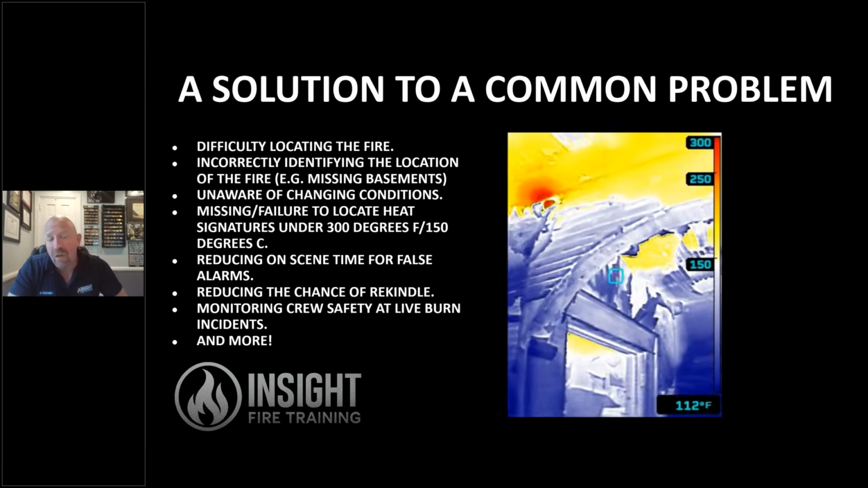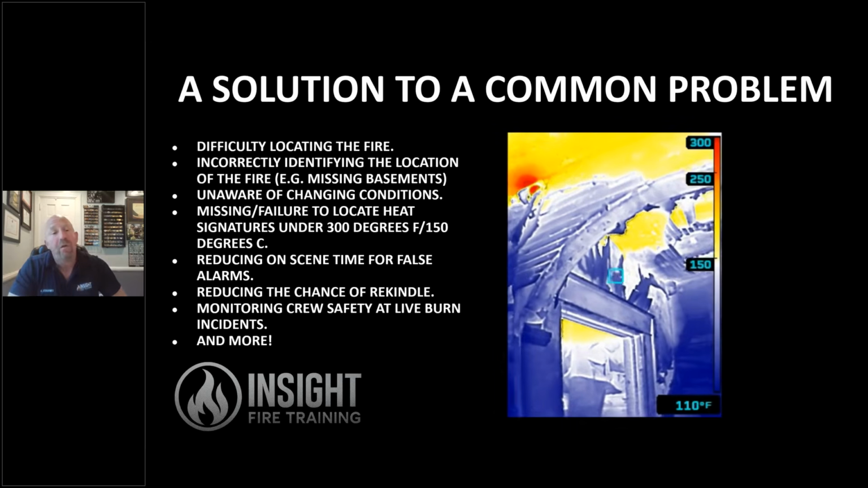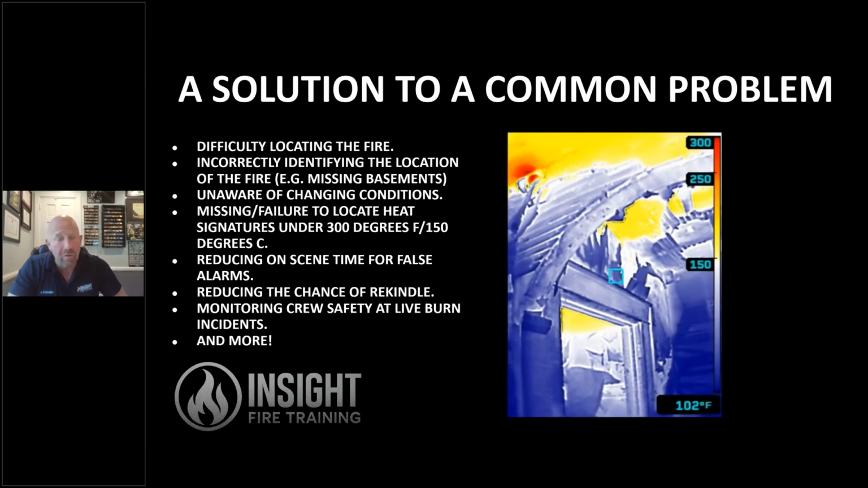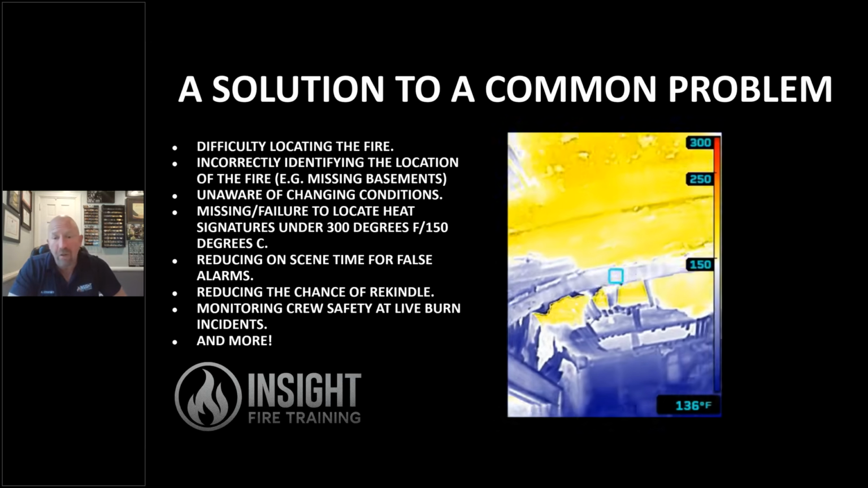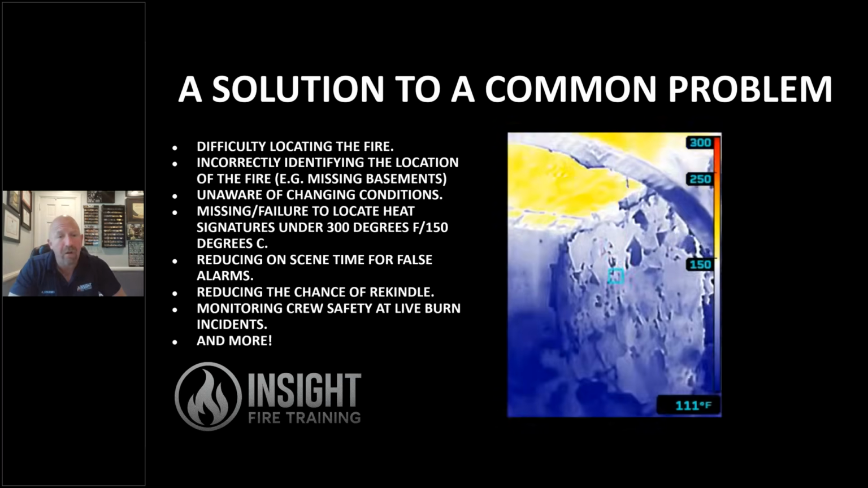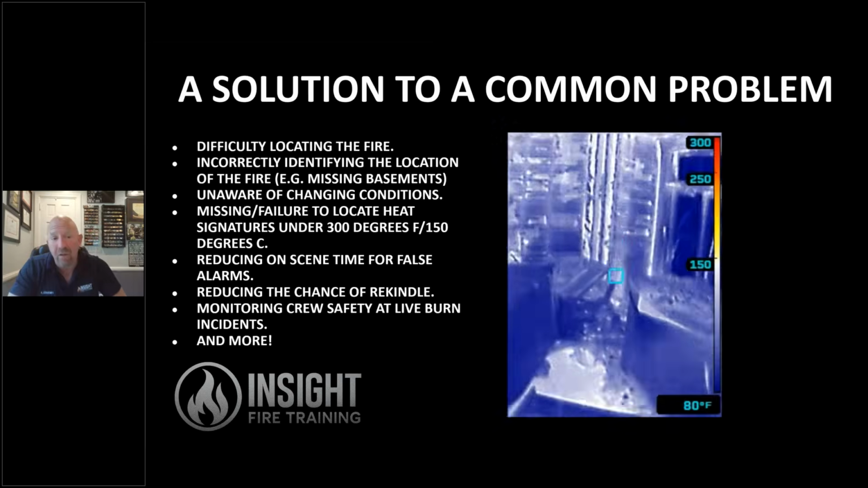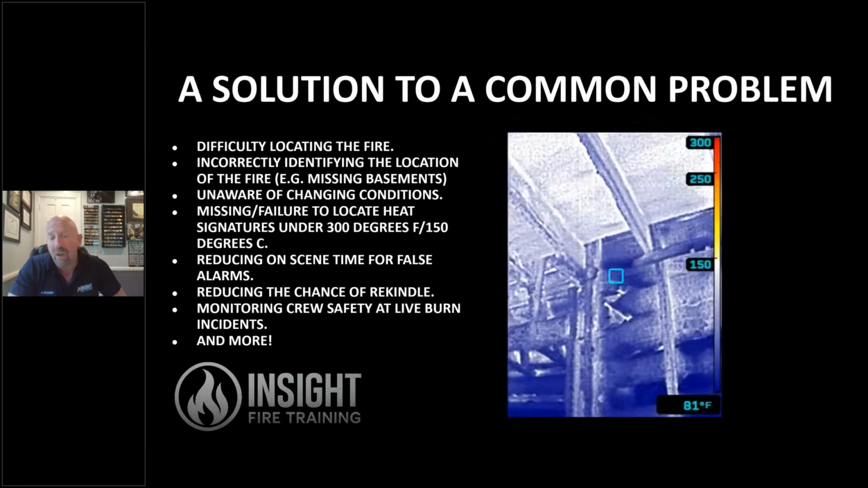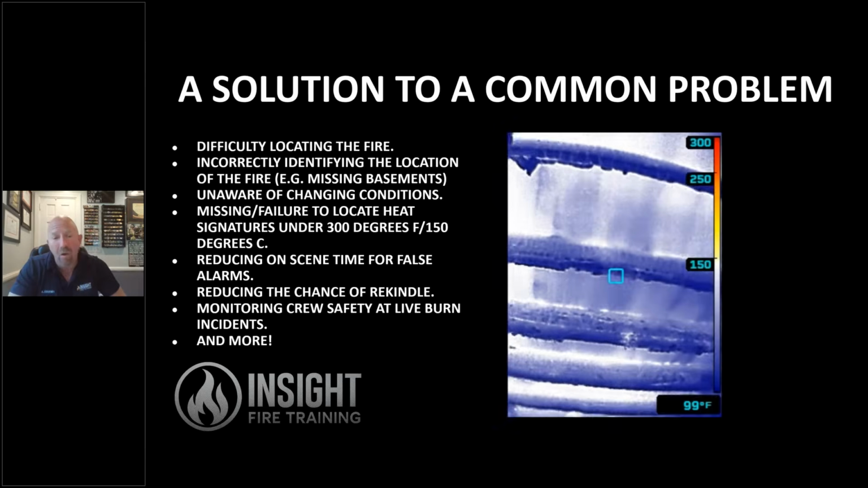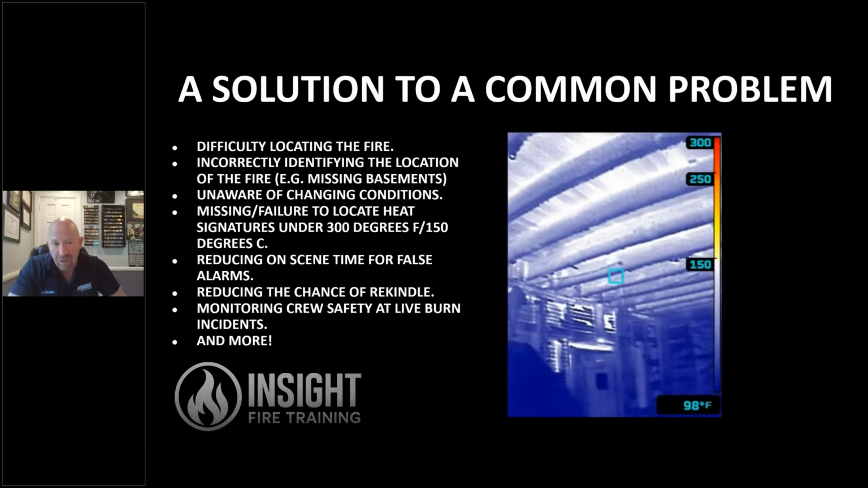But the biggest thing is if you read NIOSH reports and you listen to Mayday audio, even if you're just a firefighter who doesn't read all that and you hear it on the radio, you hear them saying encountering high heat conditions, difficulty in locating the fire. That's a bad sign. The other thing is incorrectly identifying the location of the fire. They're stretching the line the wrong place, reading smoke only. That can get you in trouble if you don't combine reading smoke with heat.